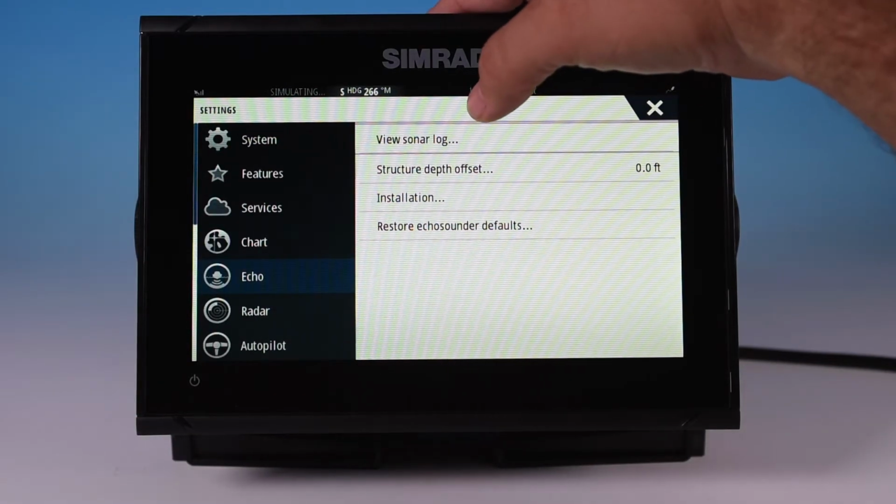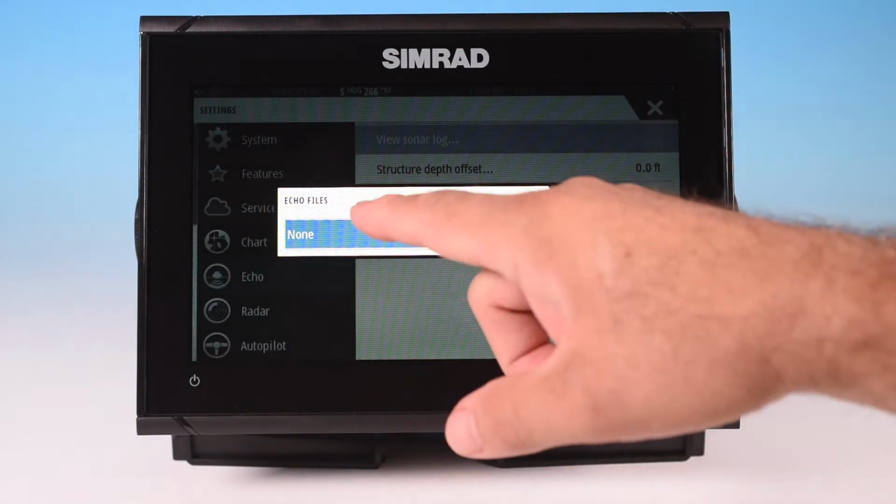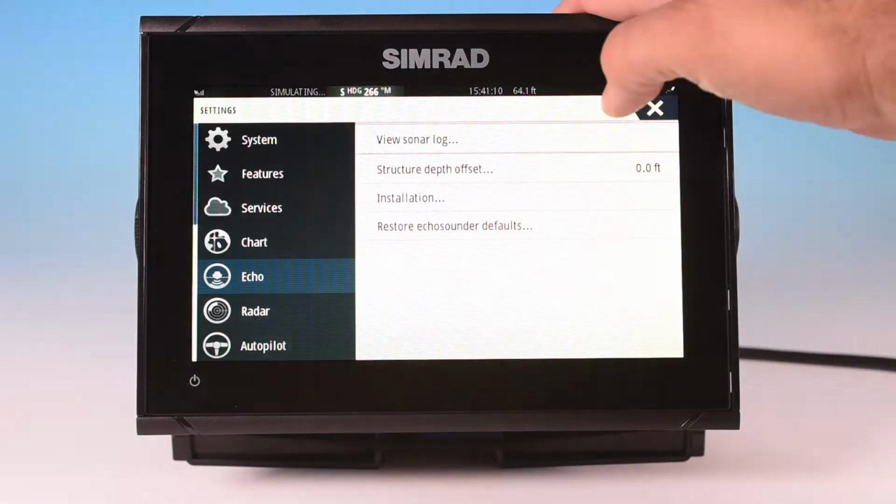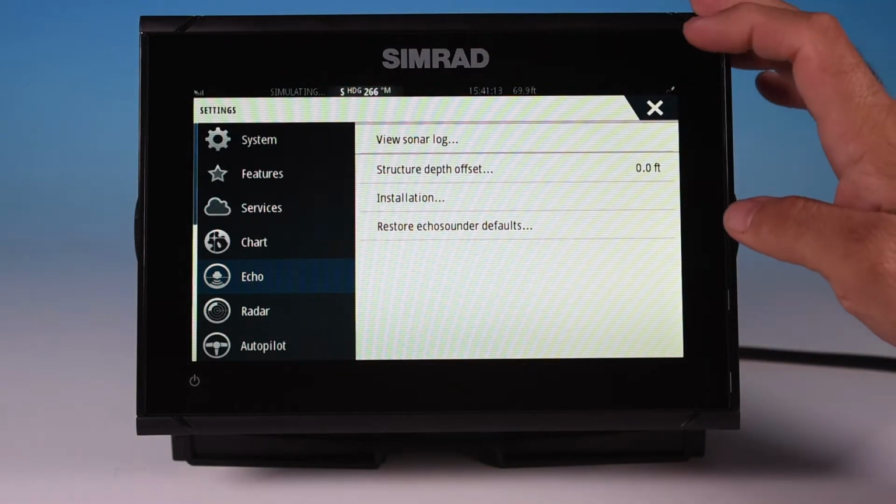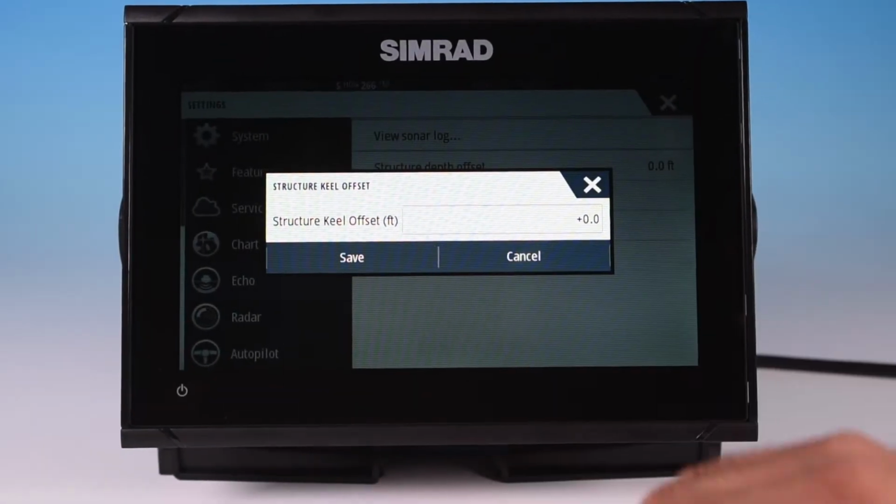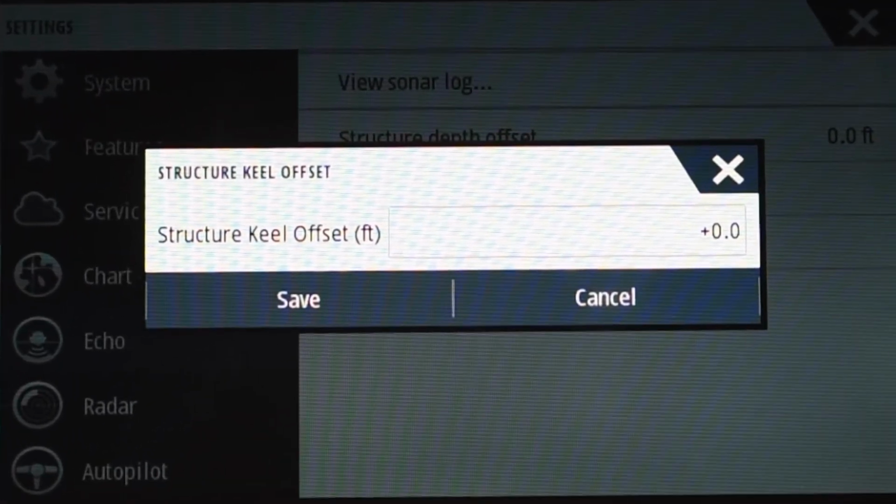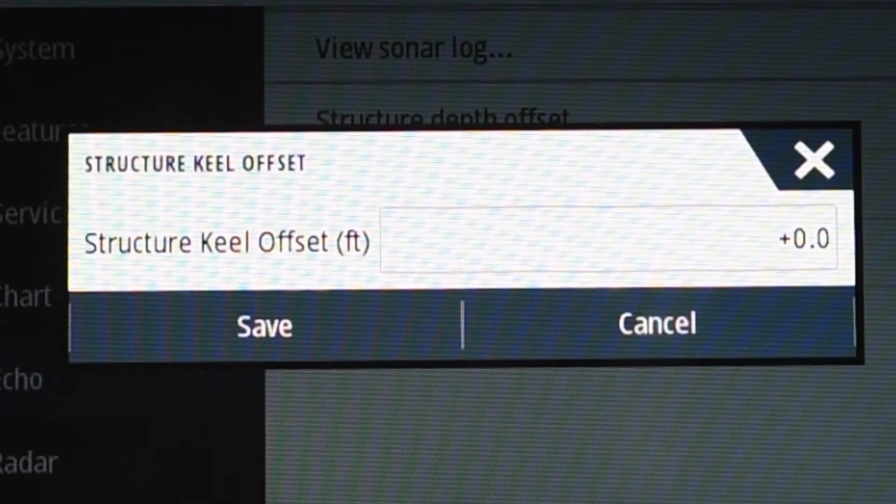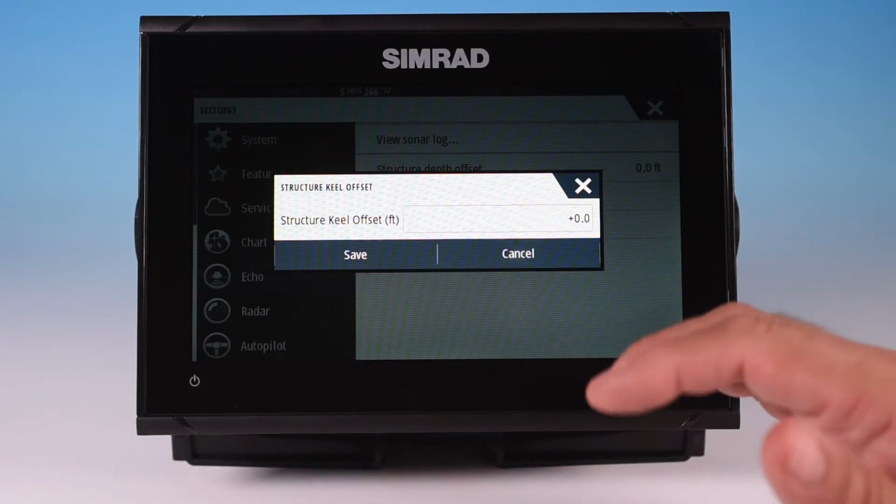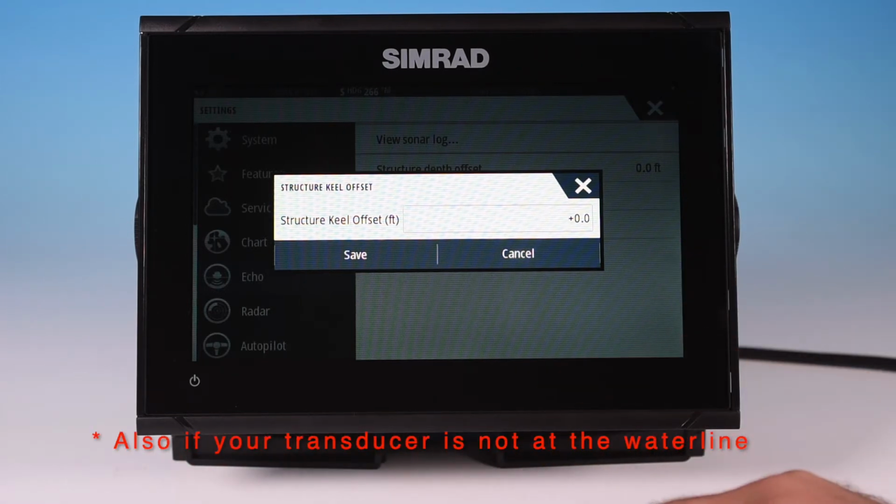On this one you can view your sonar log, so if you have a log of Echo files, if you saved any, it will bring those up and you can review them at that point. Structure depth offset. Now you can offset your transducer, your keel offset. So if the transducer is mounted a foot or two, or your keel, the lowest point on your boat, is a foot or two higher or lower than the transducer, you can set that at that point and make that adjustment, and then it's going to read from that point, not necessarily from where the transducer is, but the lowest point on your boat.